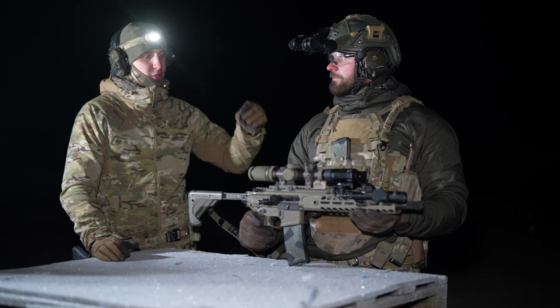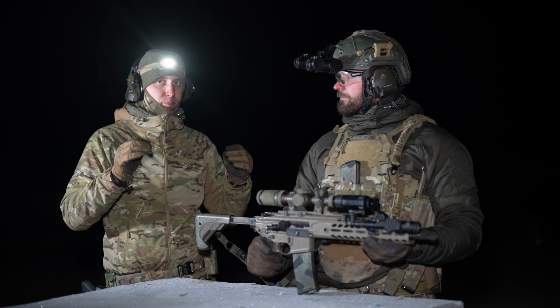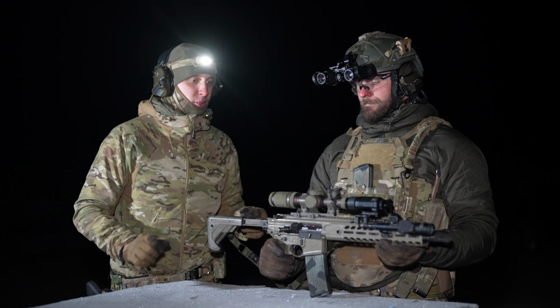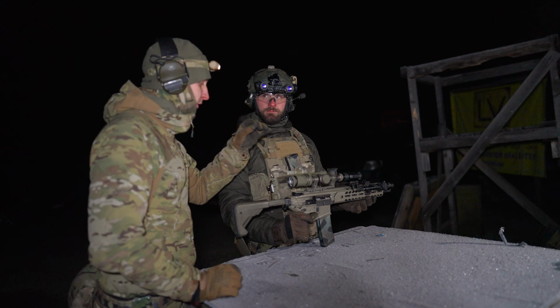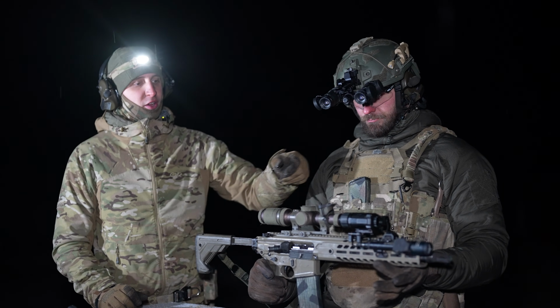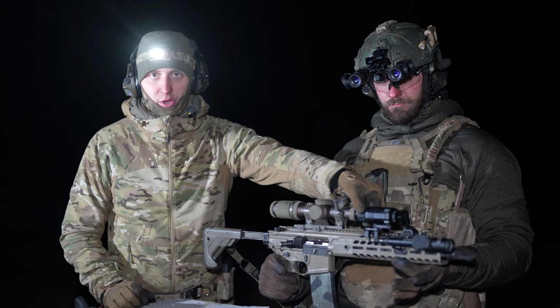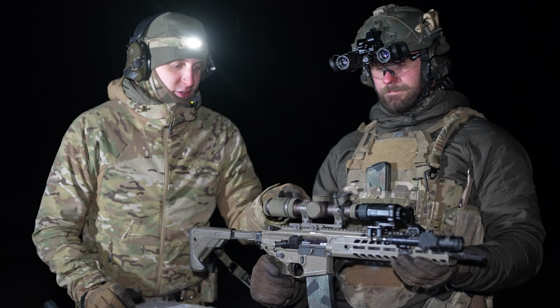With the Aimpoint, Eotech, and other prism sights, we haven't been able to get the picture to be as crisp as possible. The LPVO gives a very, very nice, clear and crisp image. There's a couple of quirks to it. You have to adjust the diopter of the thermal based on the zoom. But you don't have to play with it all the time.